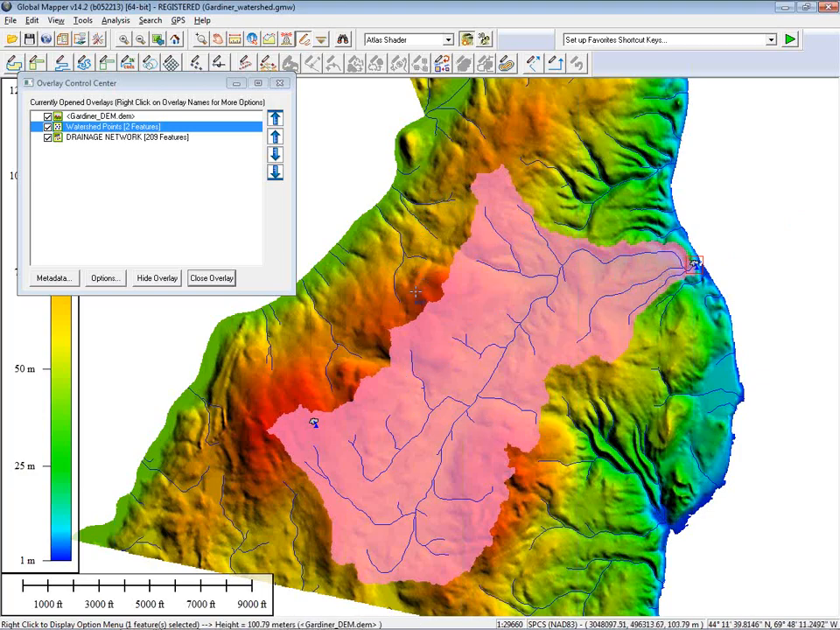So this allows you to delineate maybe an area that will be off limits for construction or for some other type of process. So watershed modeling, very, very useful component of Global Mapper. Again, utilizing the fact that we have our Z value, the fact that we have our elevation value.